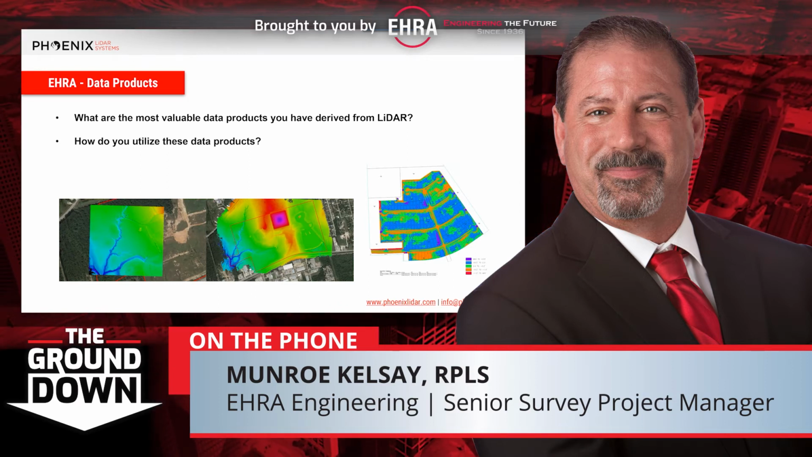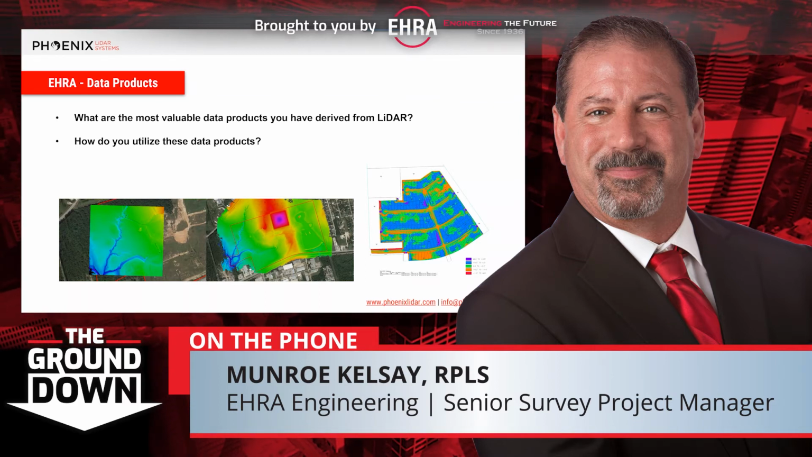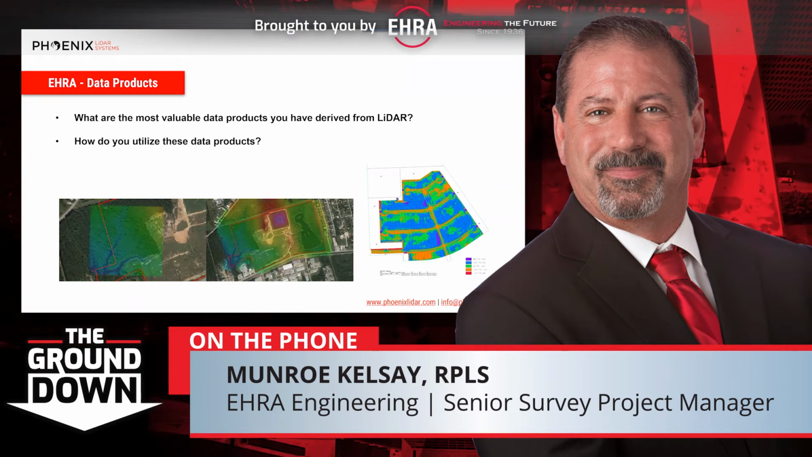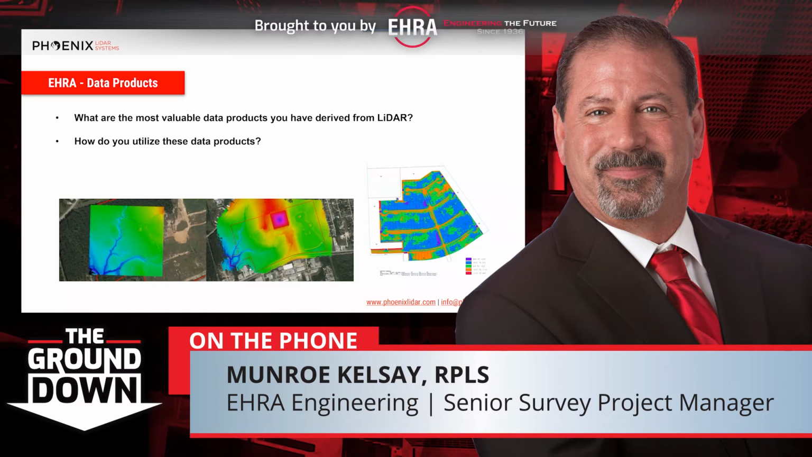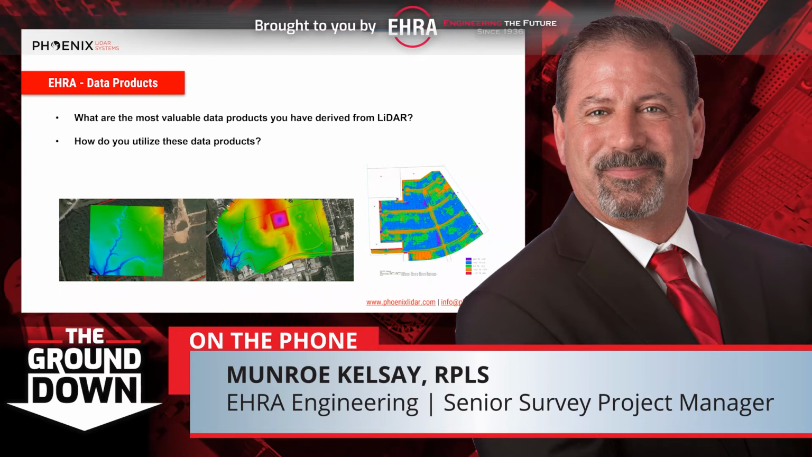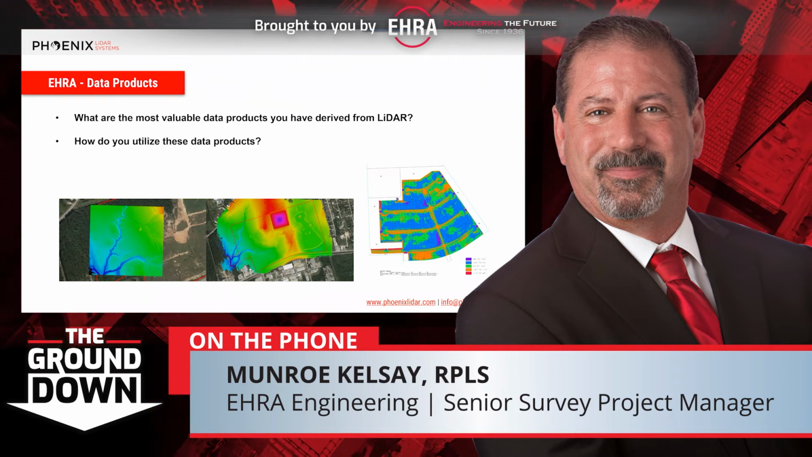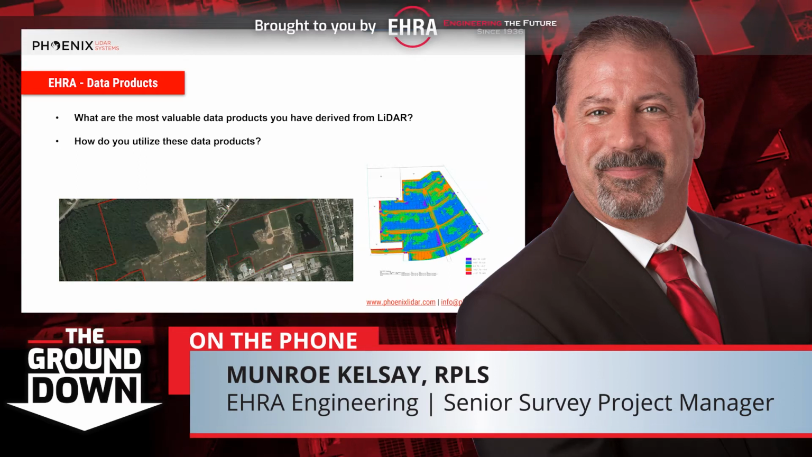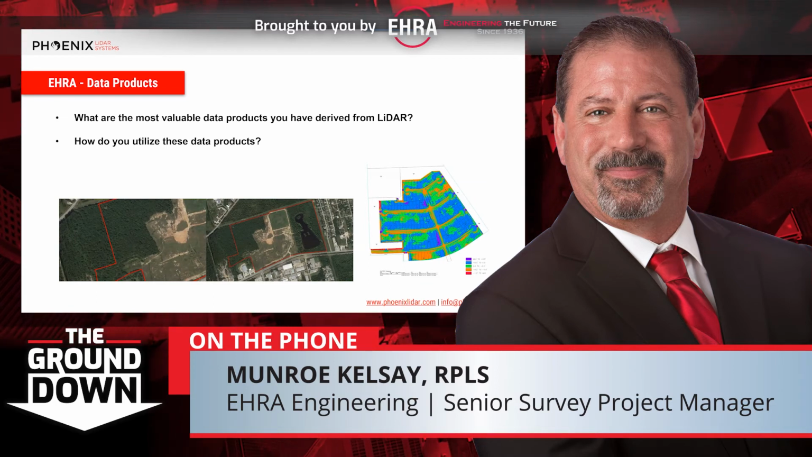Gotcha. On the left-hand side is a project where we were called in behind another survey crew that had surveyed this project, and our client was questioning the accuracy of what they did. He was questioning the dirt quantity that they ended up with. So we actually flew the site with the LiDAR, and the difference is pretty significant. The other crew unfortunately had some errors in their survey, so we found those errors and were able to help the client out.